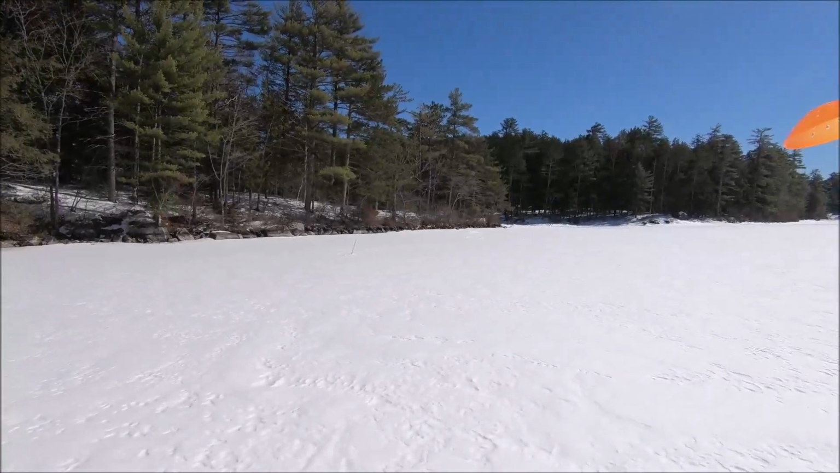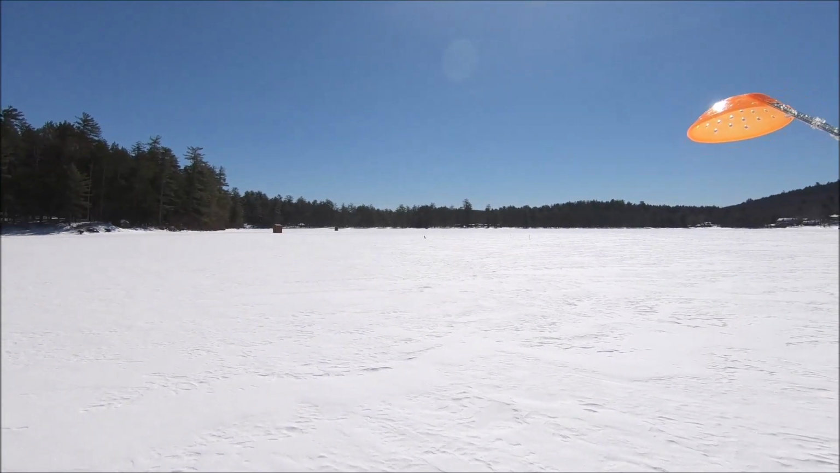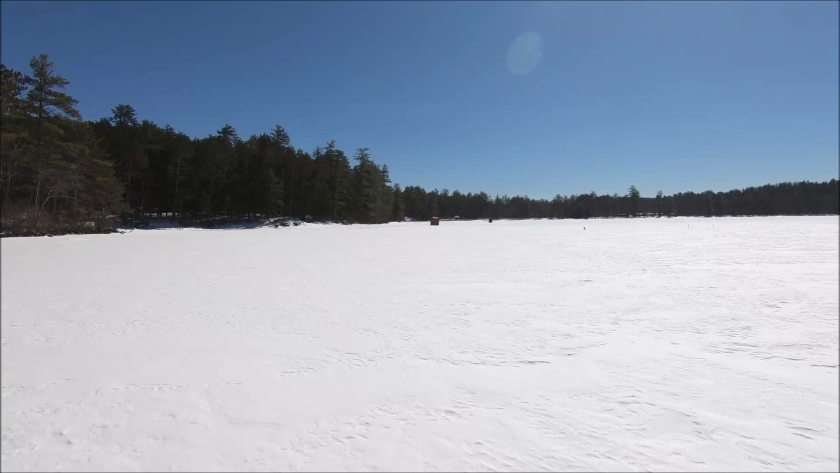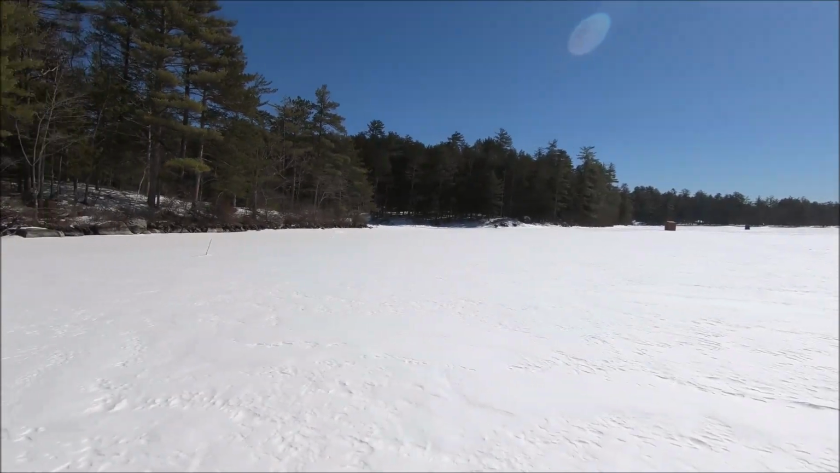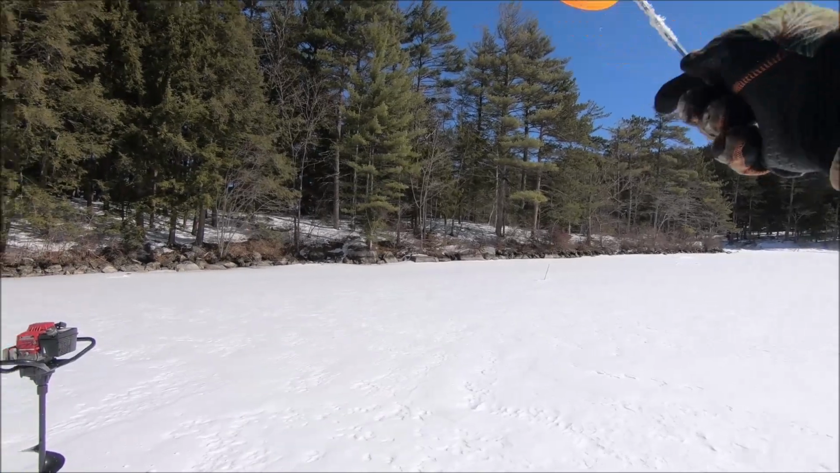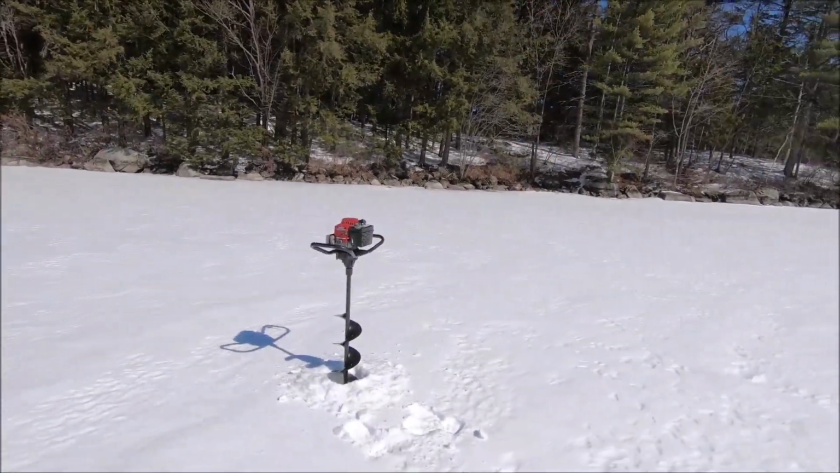This is Wellington State Park over here. This is Newfound Lake. And Wellington State Park, that's the beach where those guys are fishing over there. They're in shallow water, but that's a good spot for rainbows. And then there's a channel that runs through here. It's pretty shallow. There's another island about 100 yards on the other side of this island.